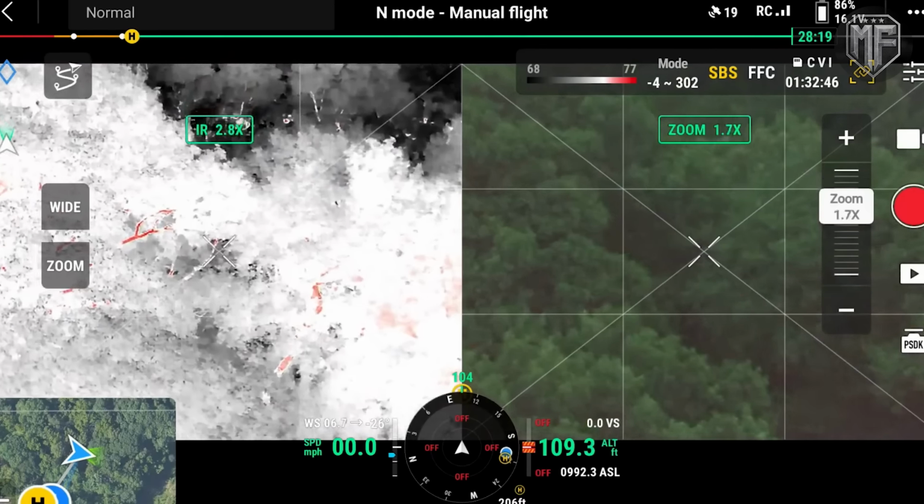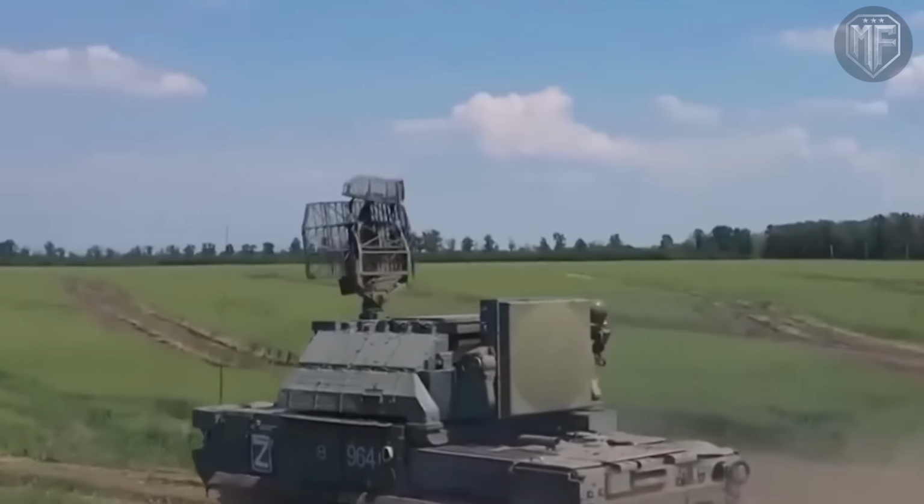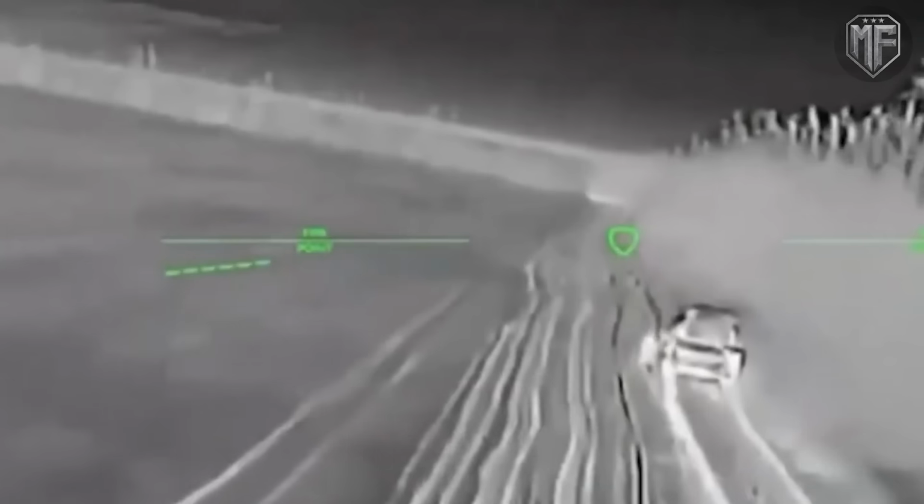into exposure. The problem is that measures which seem reasonable for protection at night can sometimes work against the very soldiers using them. And once the rhythm of movement is broken, the consequences extend far beyond a few seconds of confusion. So how does that first moment of detection unfold in Lyman?